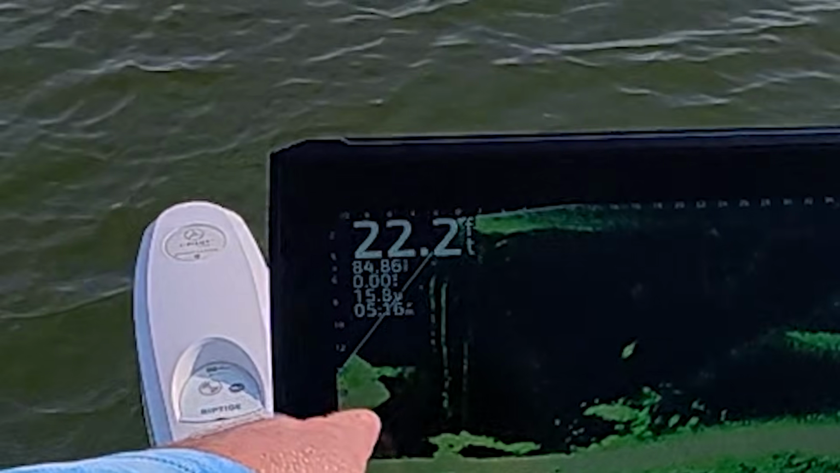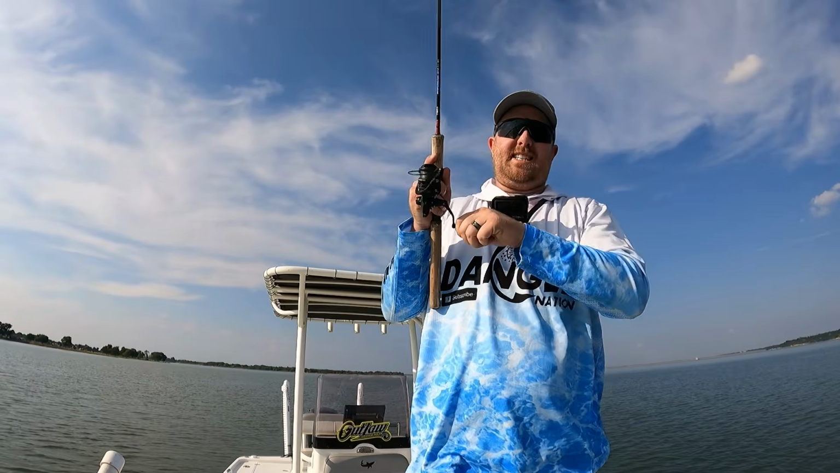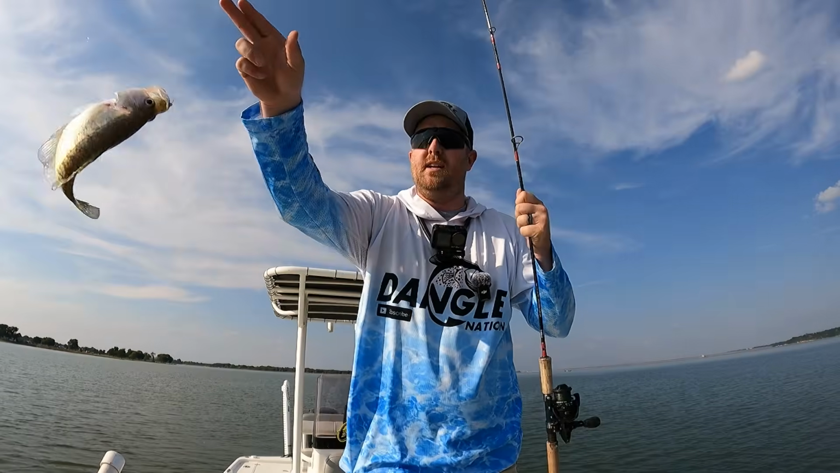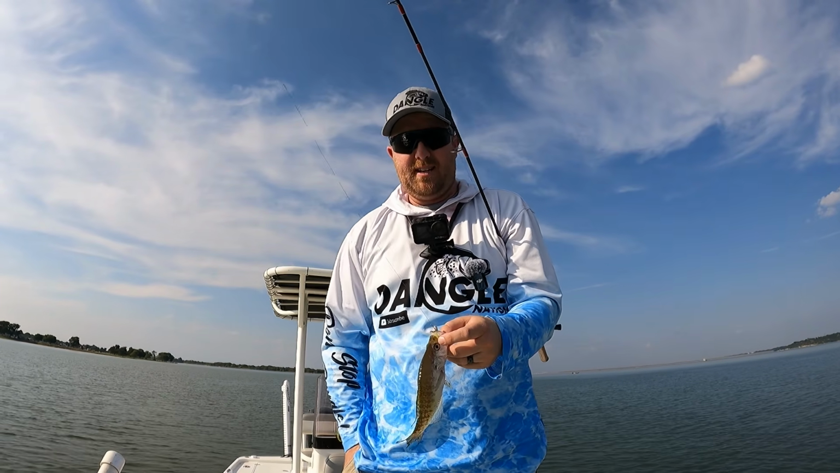And look, there's another shad ball right there, guys. So remember, follow the... there we go, guys. Look at that, see? Drop down to that log. We thought the fish were gone, but they ain't gone. They ain't big, but they ain't gone.